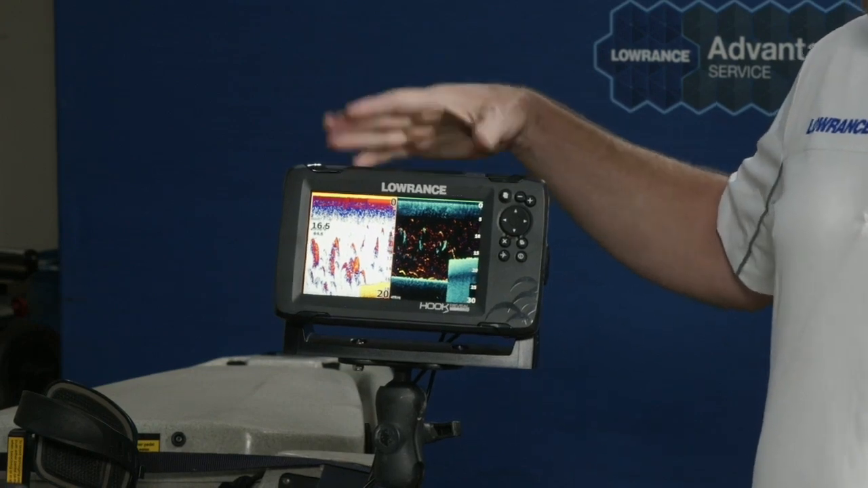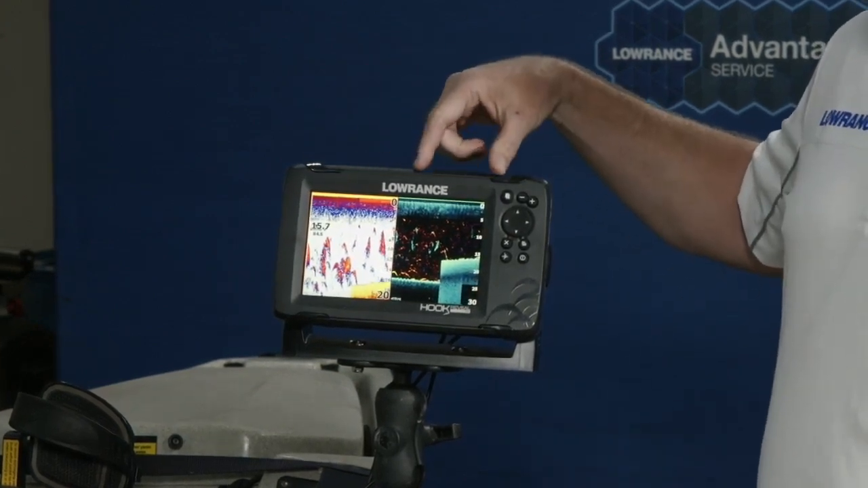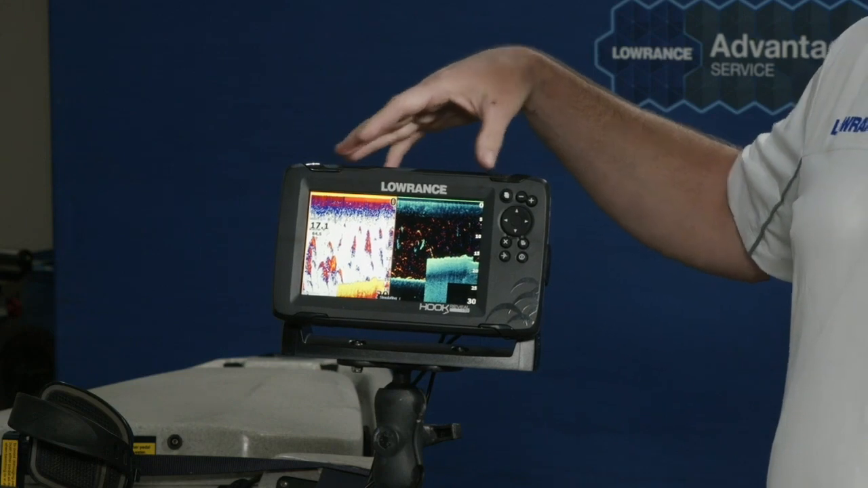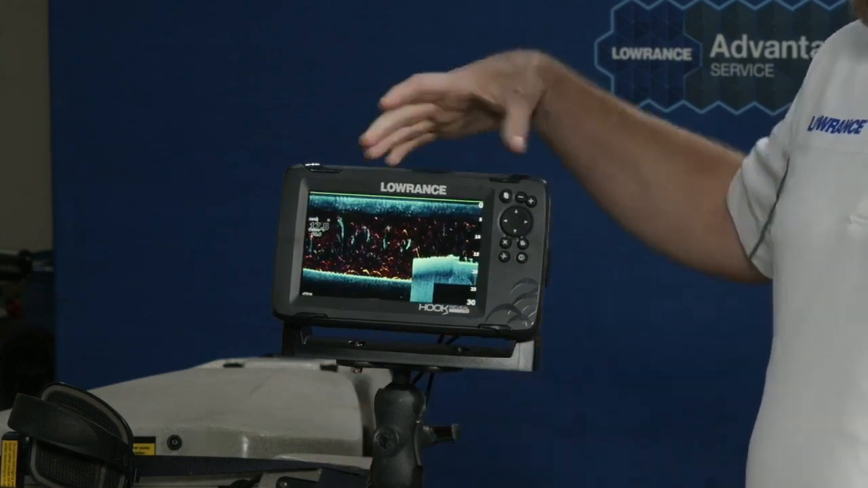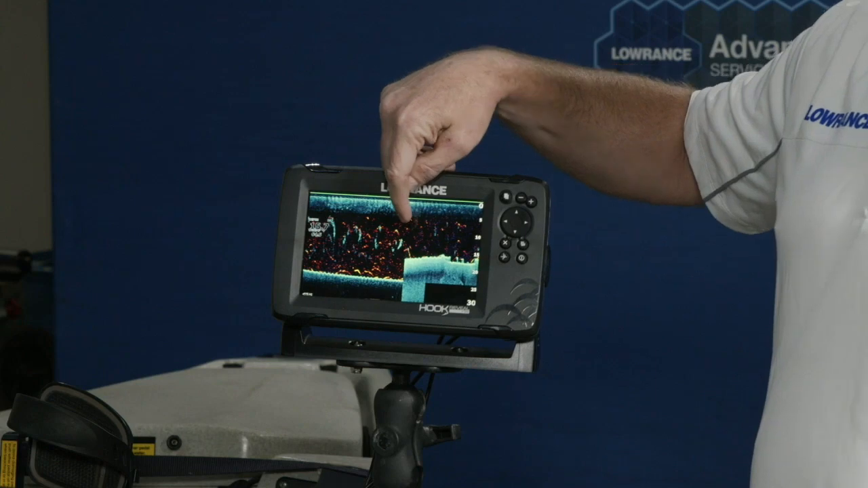But one thing you'll notice, even on this 7-inch Reveal mounted on this Hobie kayak, is that when I split screen, I now effectively have basically two 4.5-inch screens. Not the best use of my screen real estate. So if I combine the best of both worlds into a single view, now I have a full 7-inch screen. I have the full detail of the bottom along with the fish arches.